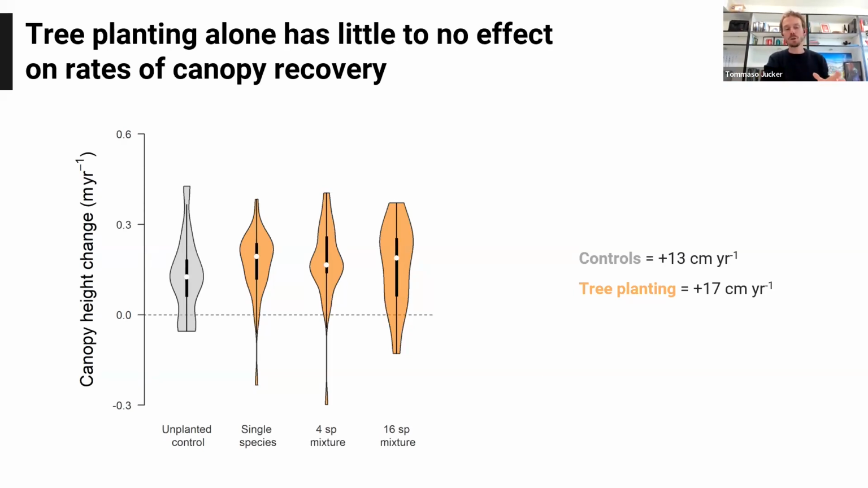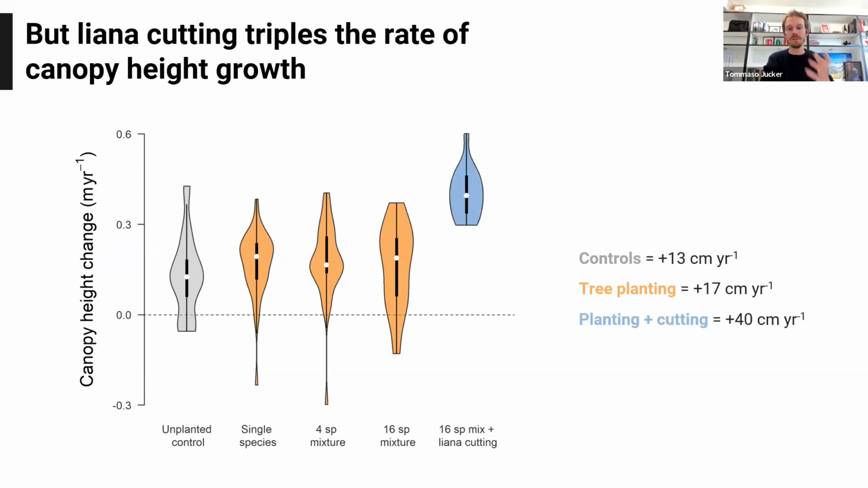What I intuitively thought would be the case, but I'm still struck by the strength of it, is what a big difference it makes when we add the liana cutting on top of that. When we add the liana cutting, the rate of recovery of the canopy basically triples. We're going from about 13 centimeters per year to around 40 centimeters per year, and now these differences are very statistically significant. We're really starting to see this big difference when we remove these climbers within the system.